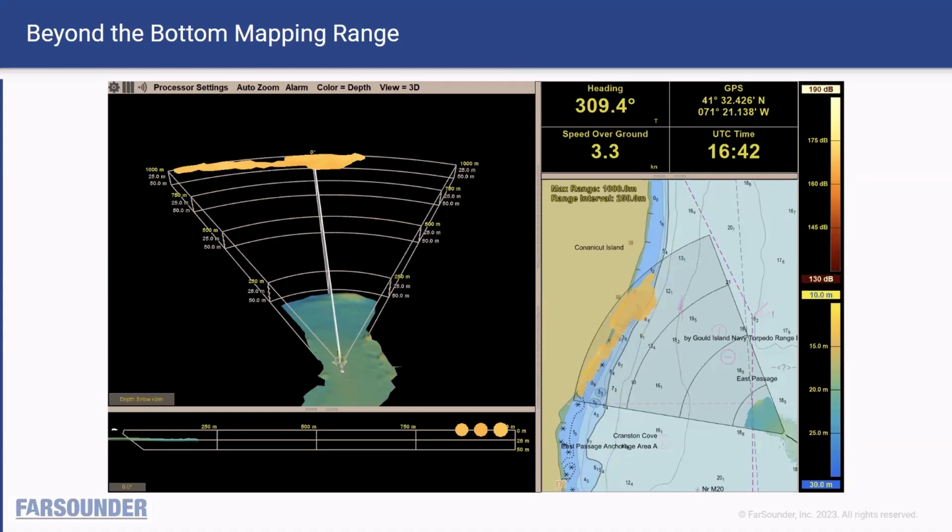We can see the sea floor being depicted ahead of the vessel in greens and blues. In this example, we are mapping about 10 water depths, and we see a row of in-water targets at the full range of the sonar. This is beyond the bottom mapping range at 1,000 meters ahead, and with the chart overlay, we can clearly see that it correlates to the shoreline.